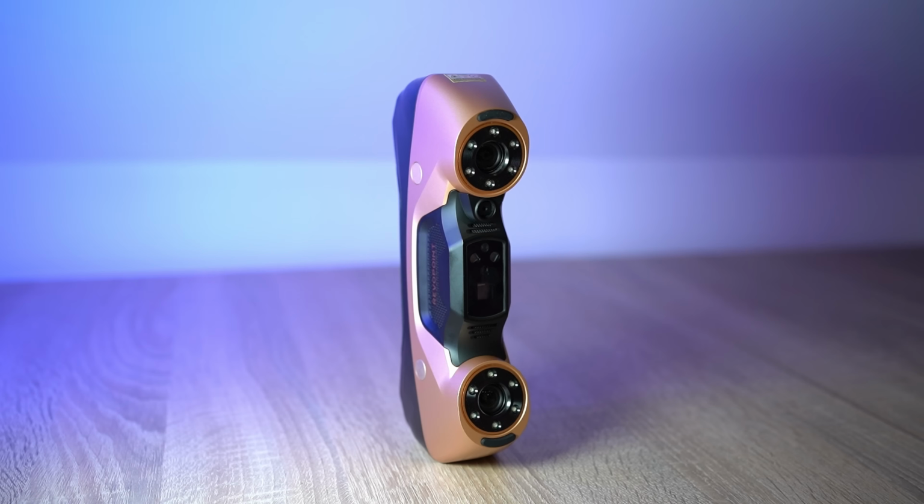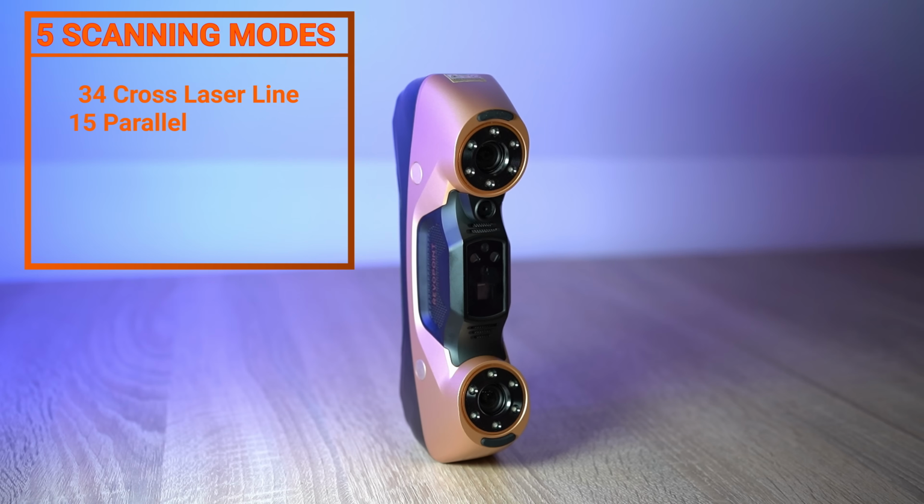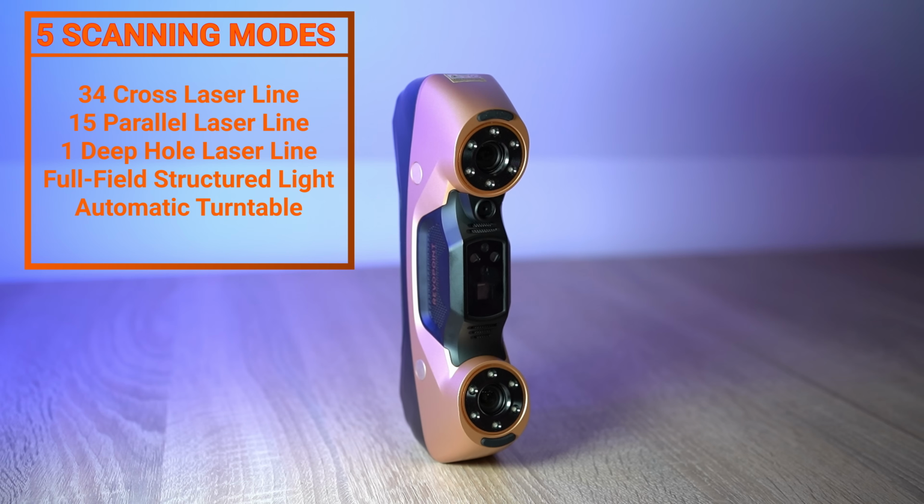The real engineering, however, is all on the front. Here we can see 8 different lenses and 12 LEDs. All these optical components have their own dedicated function and together they do 5 different scanning modes.